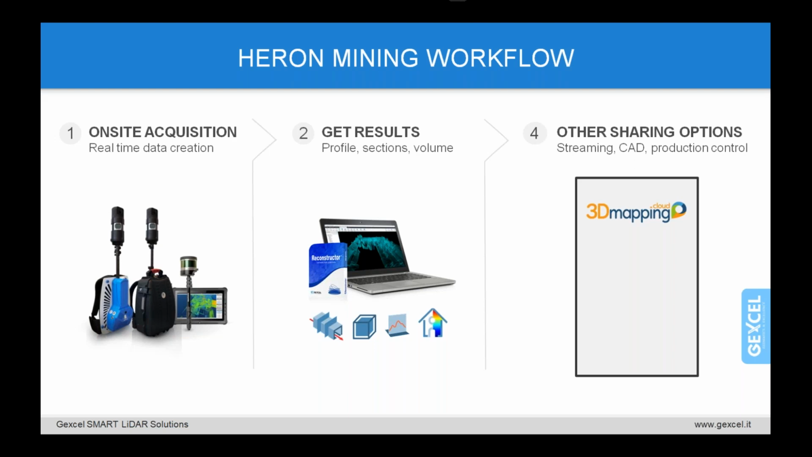HERON projects are fully compatible with Orbit 3D Mapping Cloud. Do you need then to share the data with the technical offices? Going directly from Reconstructor to the AutoCAD platform, thanks to the full data compatibility, is fast and easy.